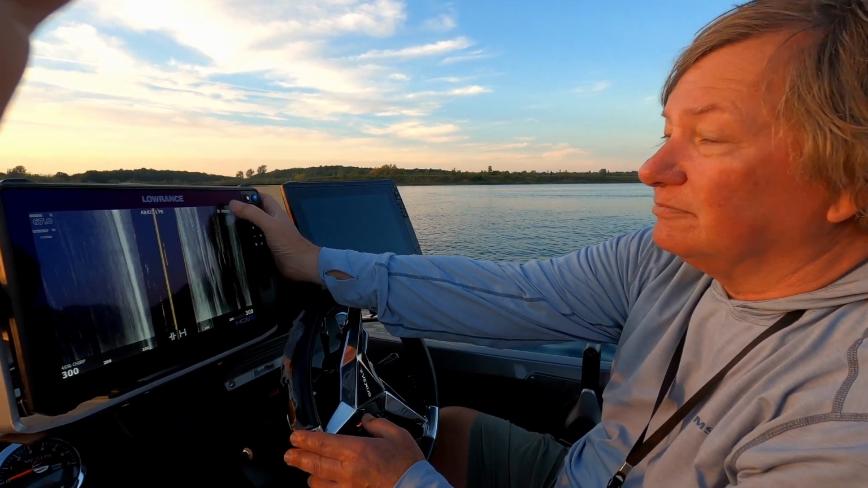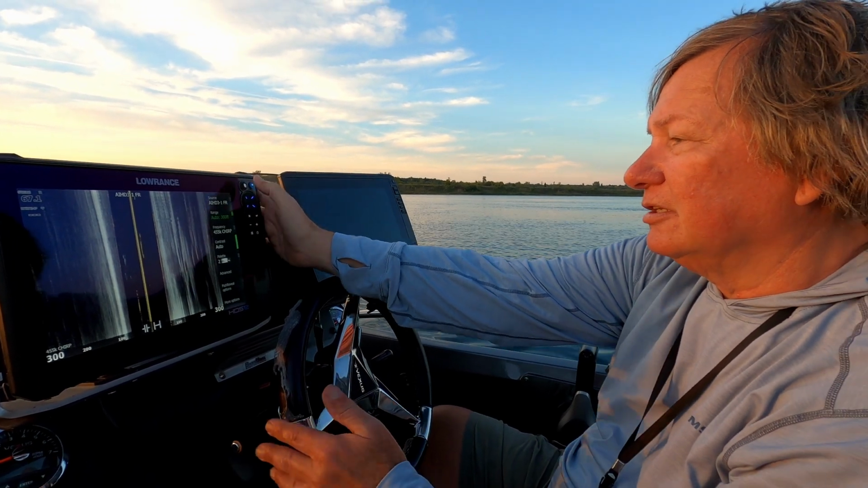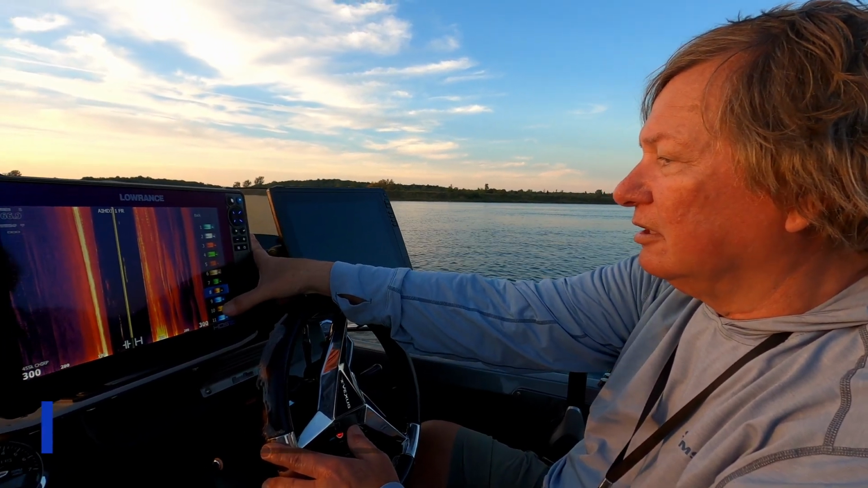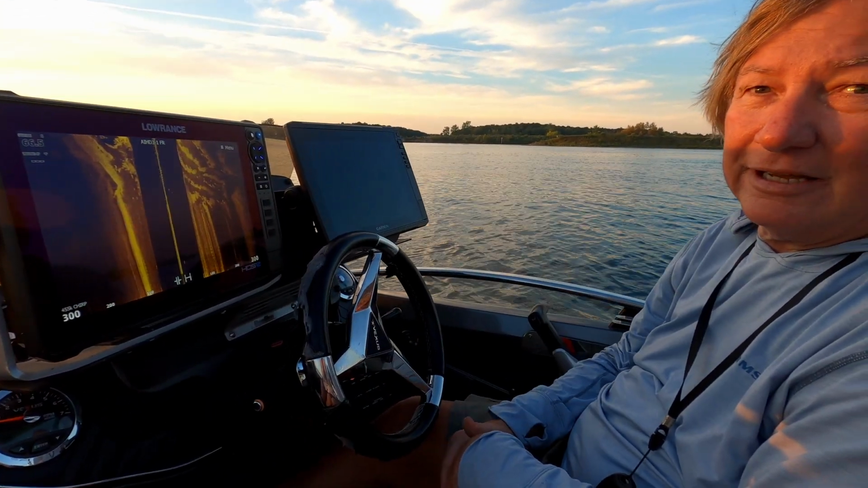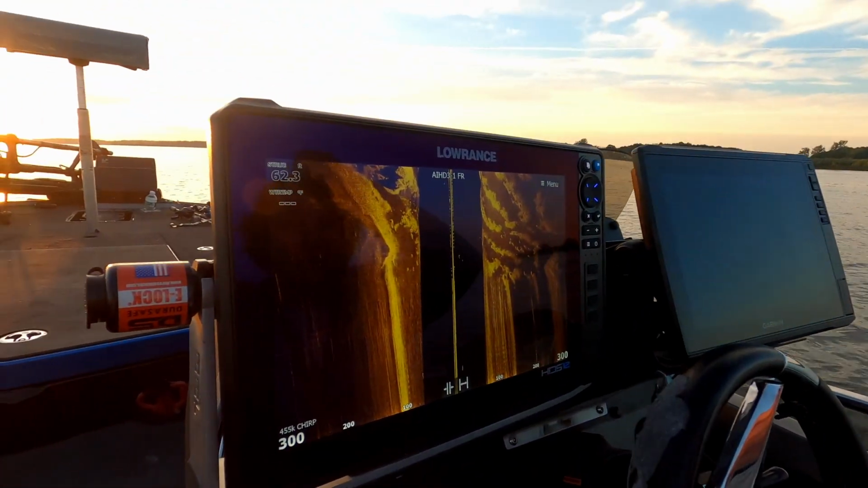Hopefully we can find some decent areas of this river. We're down at Messina end, which, to be honest, is not a lot of features, not like up in the lake region. Oops, let me change this color palette. Well, that didn't take too long. All we did was idle about 20-30 feet, and now we're into some really interesting looking bottom here.